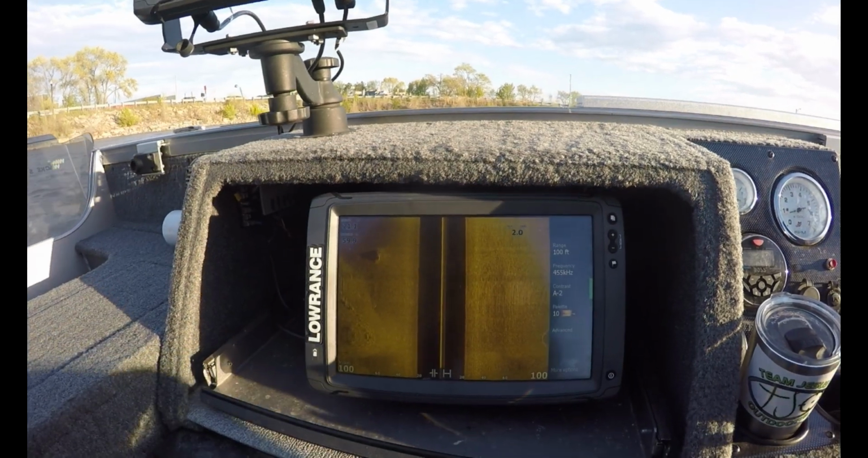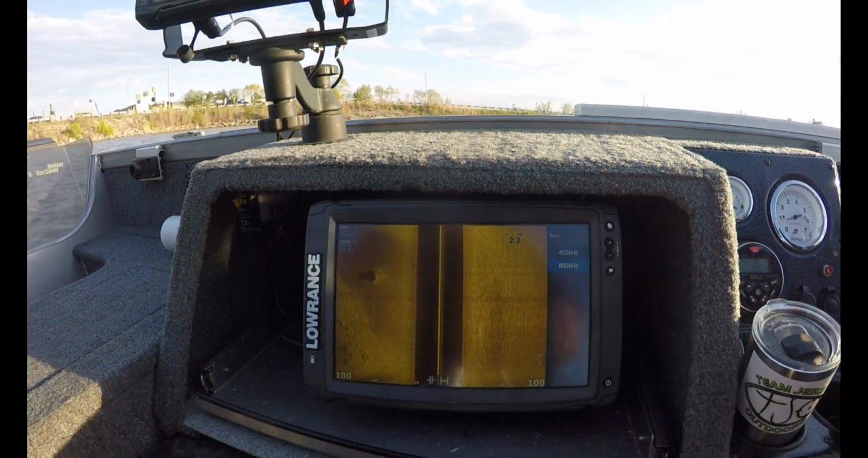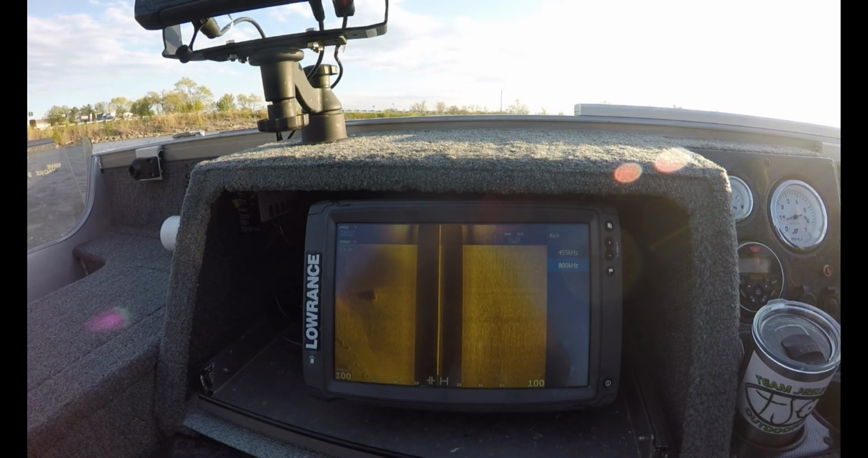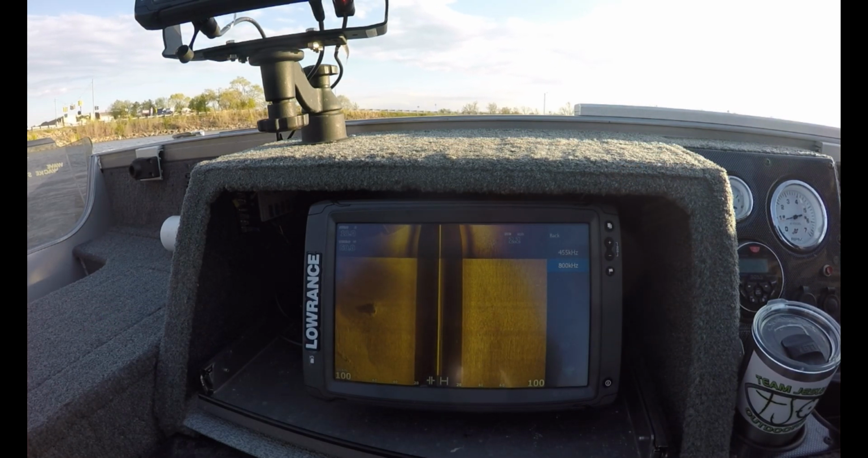And here you will notice that I have switched from 400 up to the higher 800 kilohertz. And you'll notice you have the reverse situation that we had switching from 800 to 400.